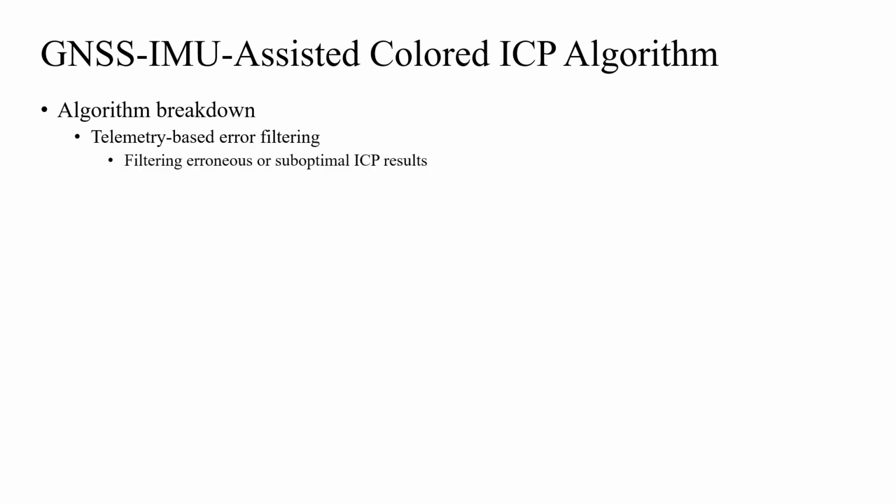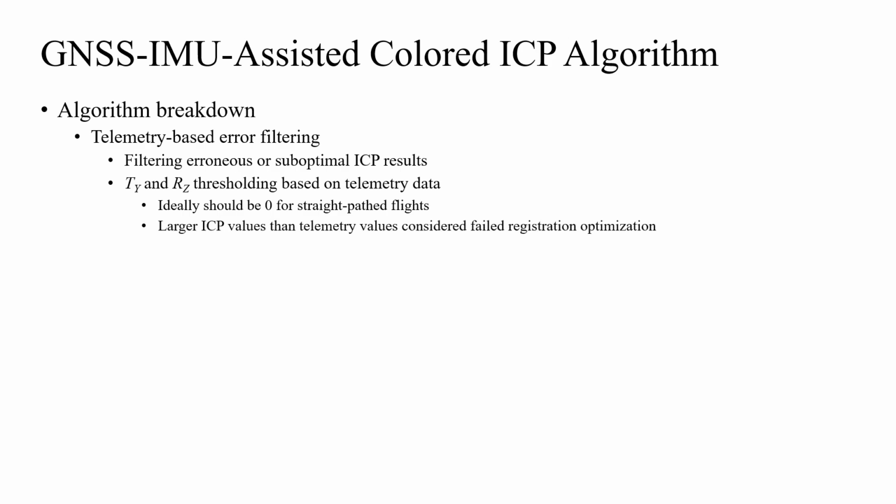To filter out erroneous or suboptimal registration results from the colored ICP algorithm, telemetry-based TY and RZ are also used as thresholds. The underlying concept is straightforward. For a pair of adjacent LiDAR frames from an ideal straight path flight, TY and RZ should both be close to 0. So if the ICP algorithm returns TY or RZ with absolute values larger than the telemetry-based ones, we consider the algorithm has failed to find the right registration for those parameters, and we substitute in the telemetry-based values